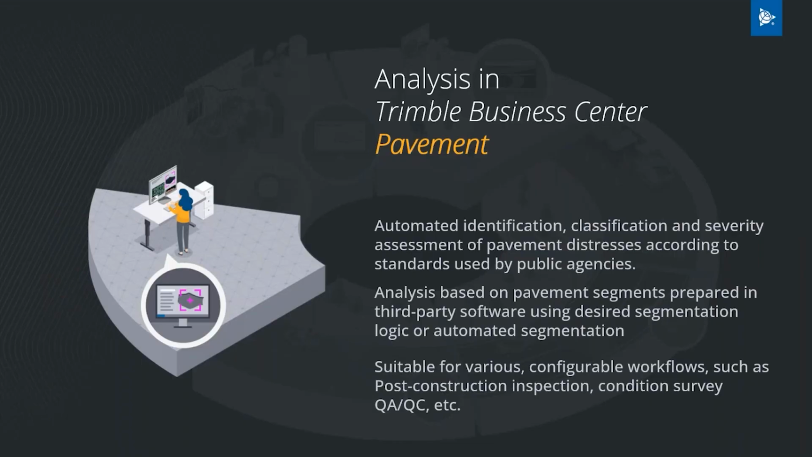Or we can also segment the road for you. We can also automatically segment the road based on user-defined sample unit size and segment size. And this pavement inspection workflow in Trimble Business Center is suitable for various workflows. It can be post-construction inspection. It can be pre-construction inspection. It can be the QA/QC of your data vendor.